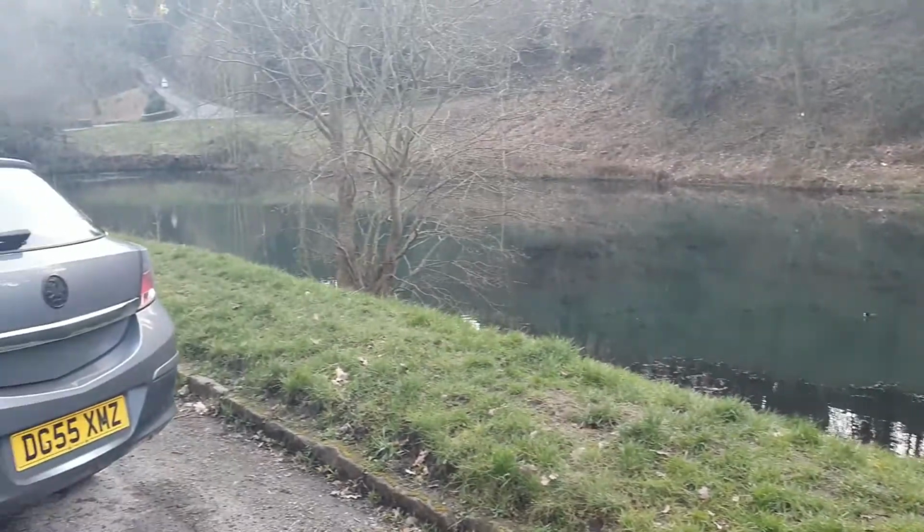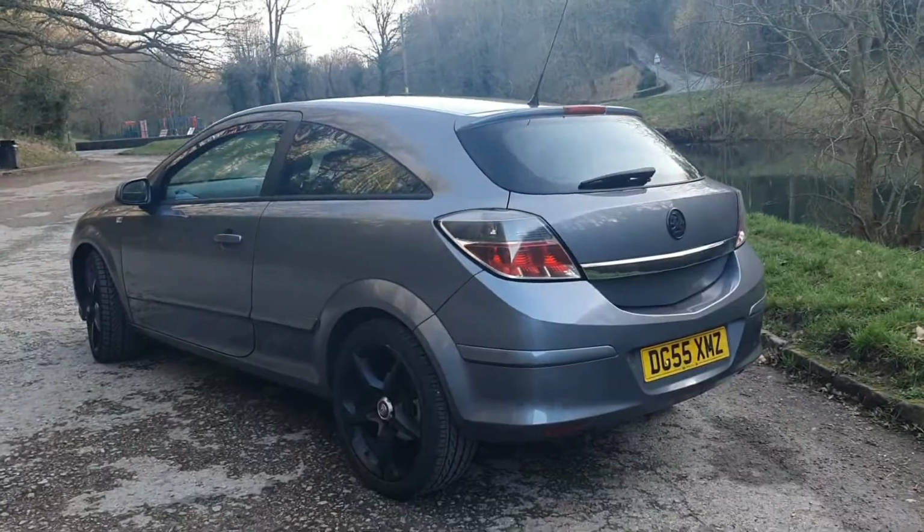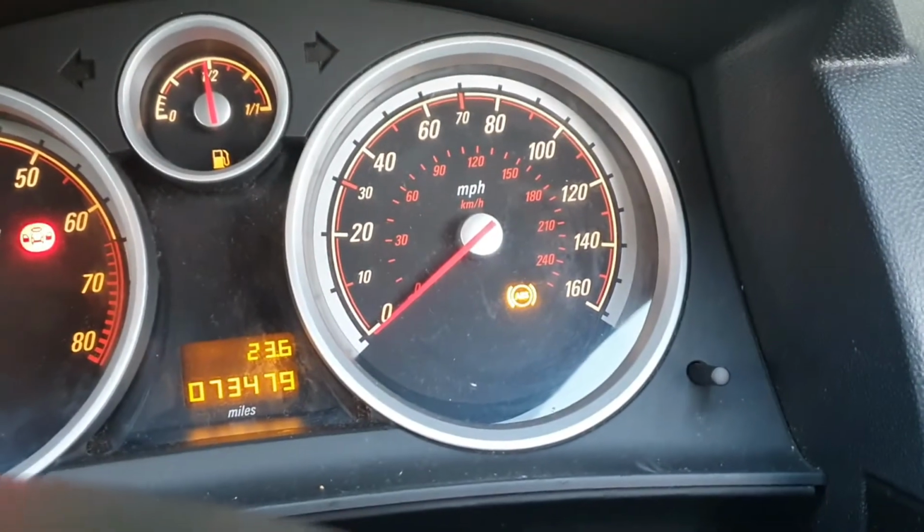Now, yes, it does worry me a little bit with the chain, but I've had advice on that. It should last longer than the mileage that's on this. And it's pretty pokey still, this car. So for £1,000, it's safe, it stops well. It's really good on the fuel as well, I must say. I mean, I don't know what it's doing, miles per gallon wise. But whatever it's doing, it's doing very well.